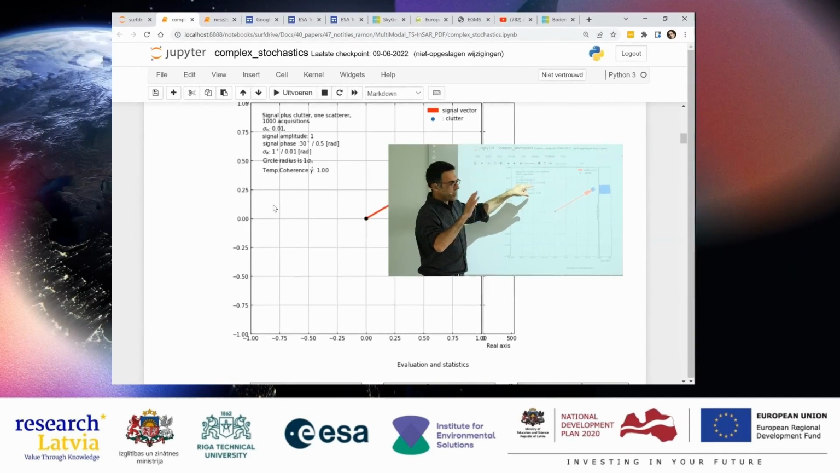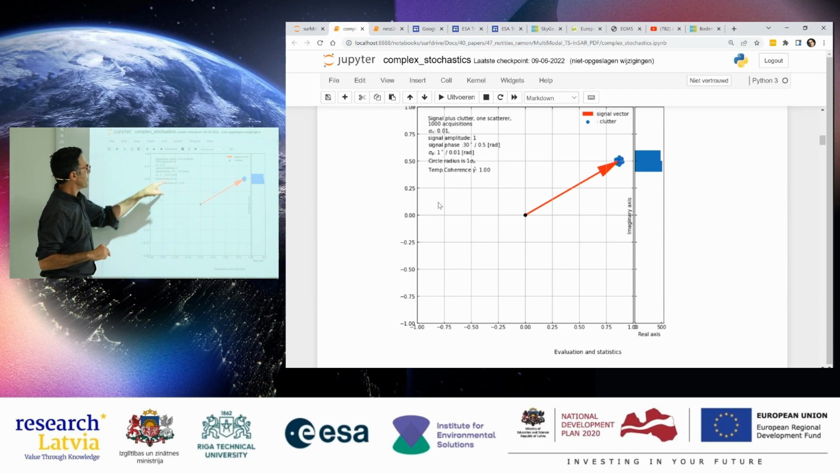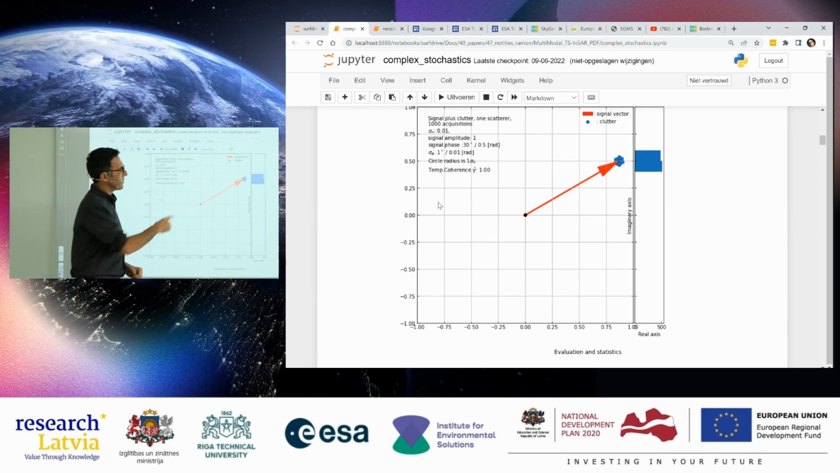The signal amplitude, I always set that to 1. So that is this vector. And the angle is random. I put it to 30 degrees over here. So this would be a case which is very good, right? Because I have a very strong signal and very little noise.